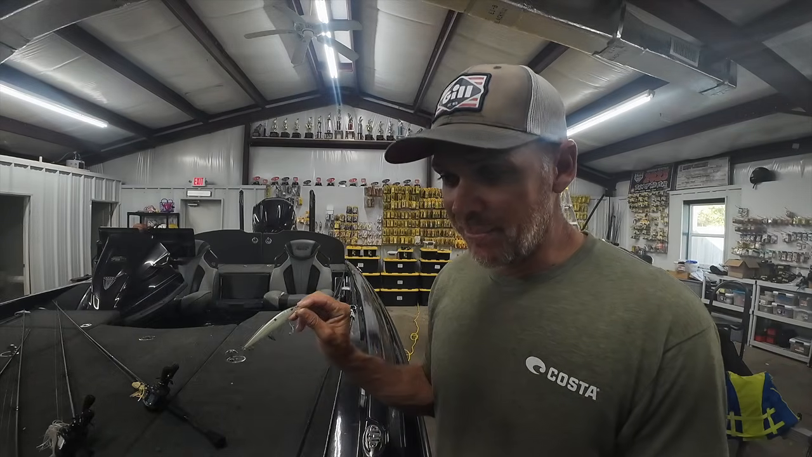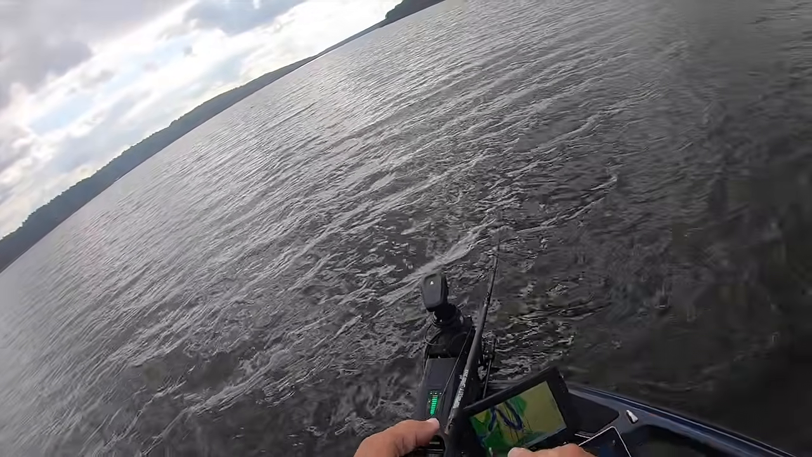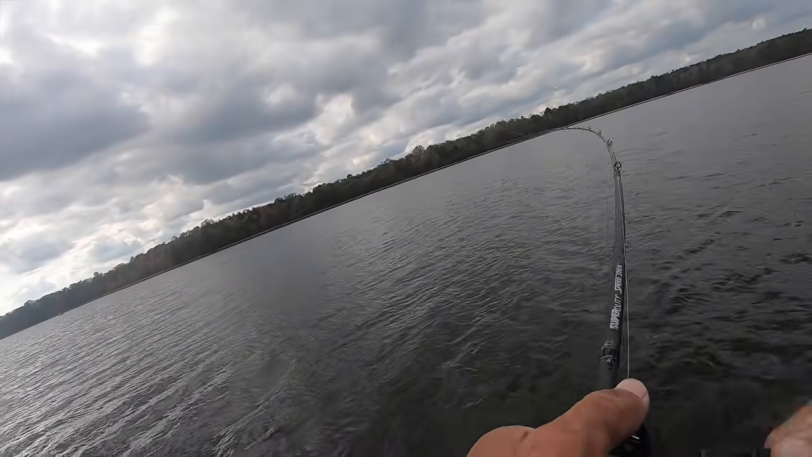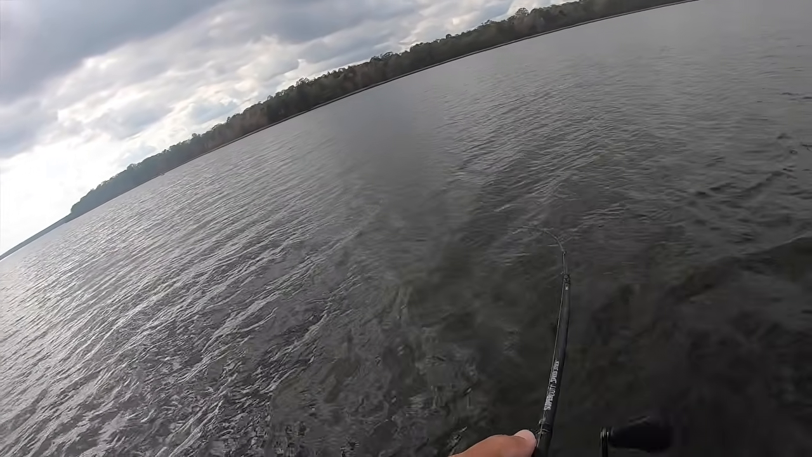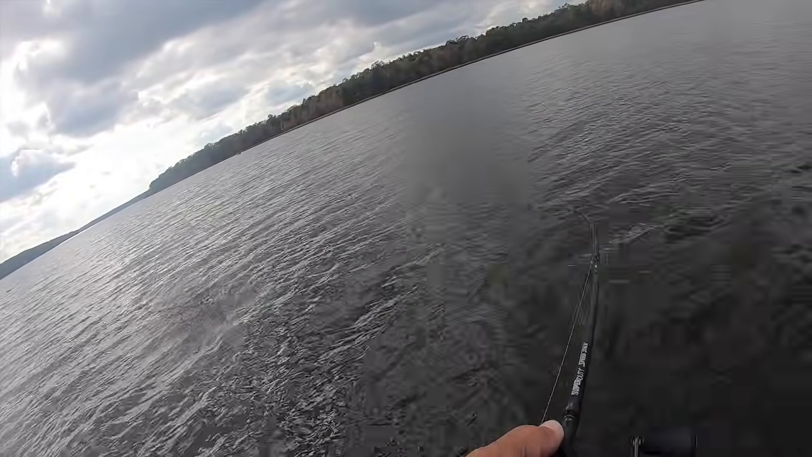But I came back later on in the day. I wanted to go check this place out. I had another little bait from Strike King that I was testing out. Here it is real quick. I threw this out there and caught some fish on it. I was going, okay, there's some fish around here and they're kind of schooled up and going around. I'm gonna throw my jerkbait. This seems right. So I dug in there and found my jerkbait.